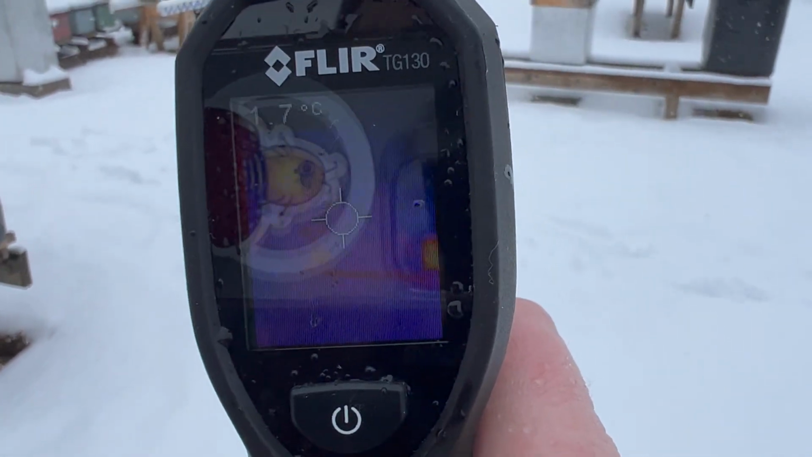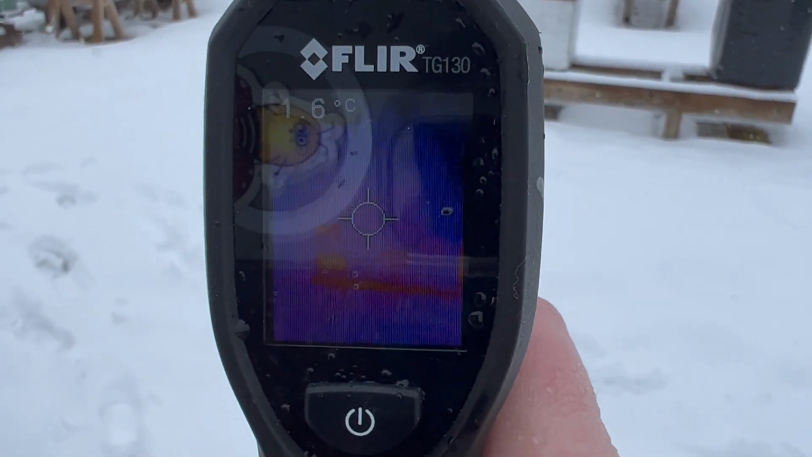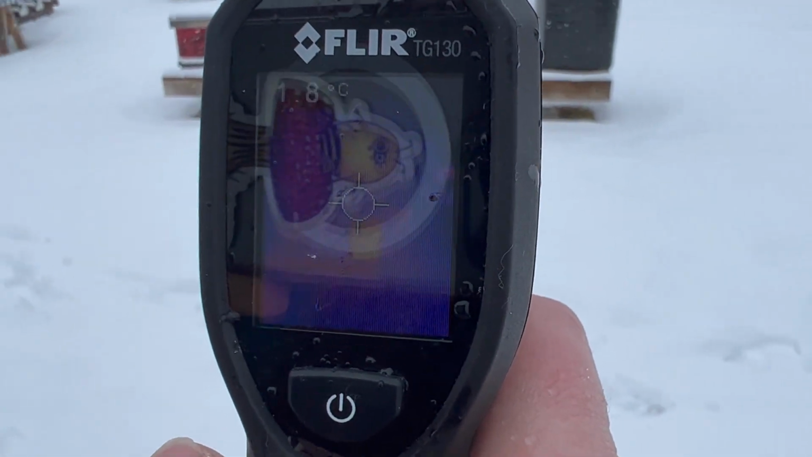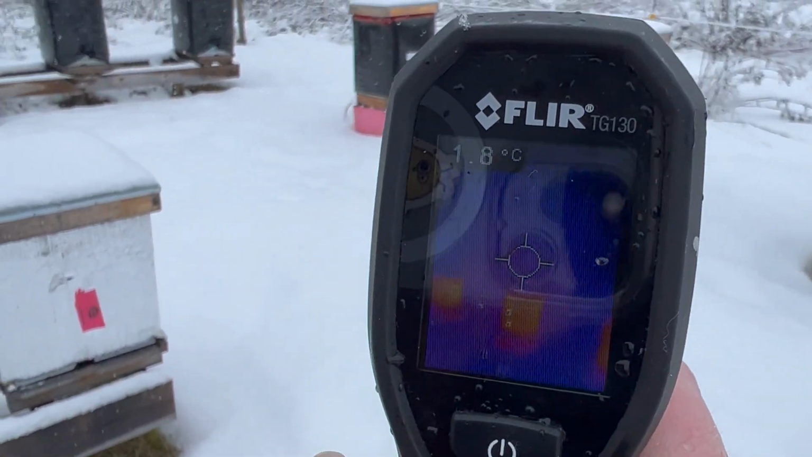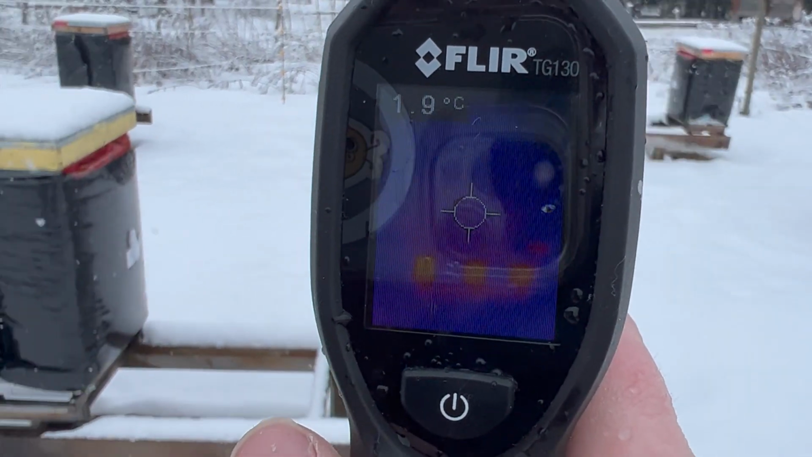Interesting. That red hive right there doesn't have anything in it, and yet it's showing up as heat on the black parts. So I suspect that what I am seeing from these hives wrapped in bee cozies is not heat generated by bees.